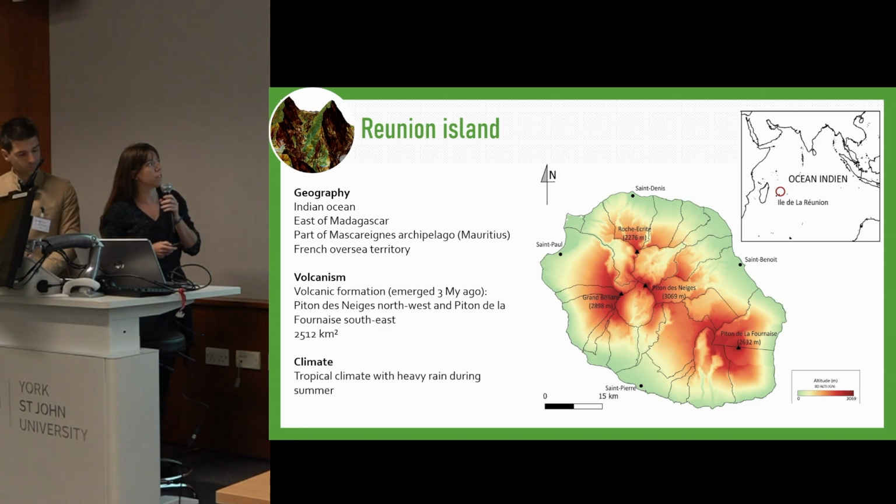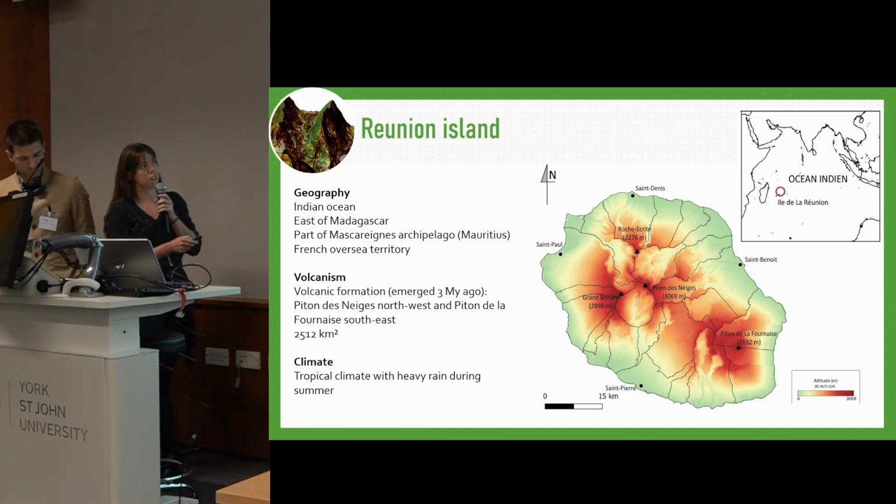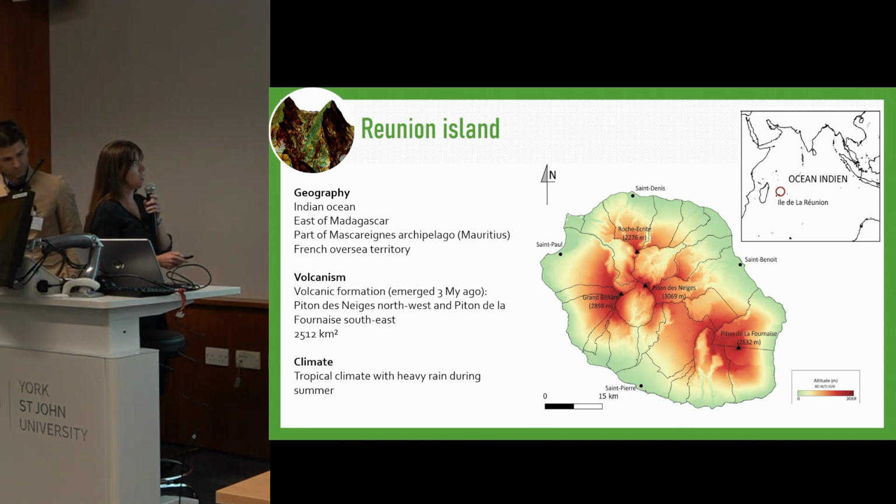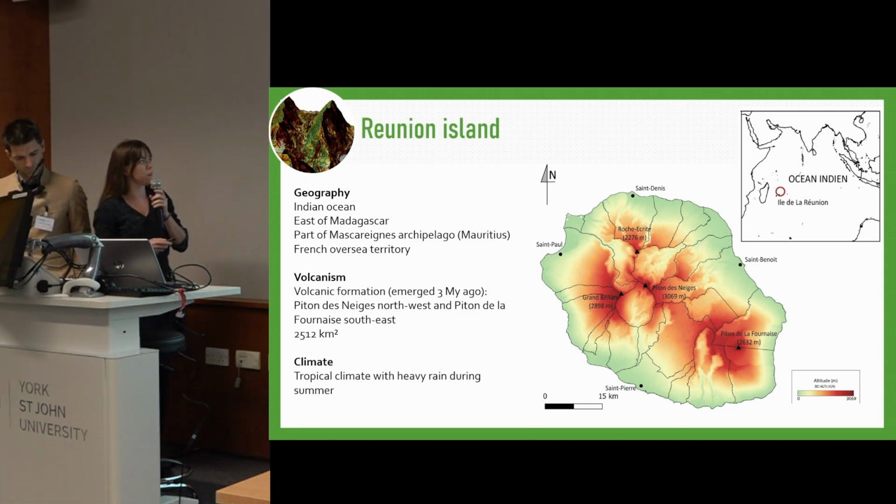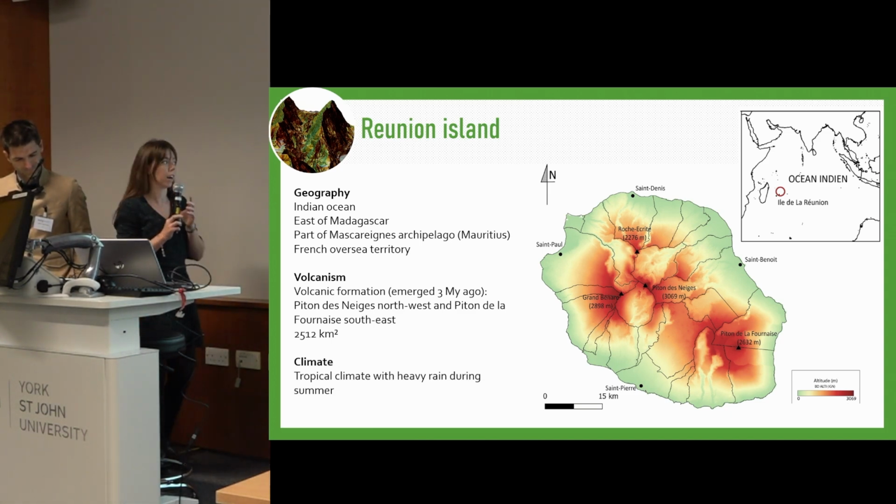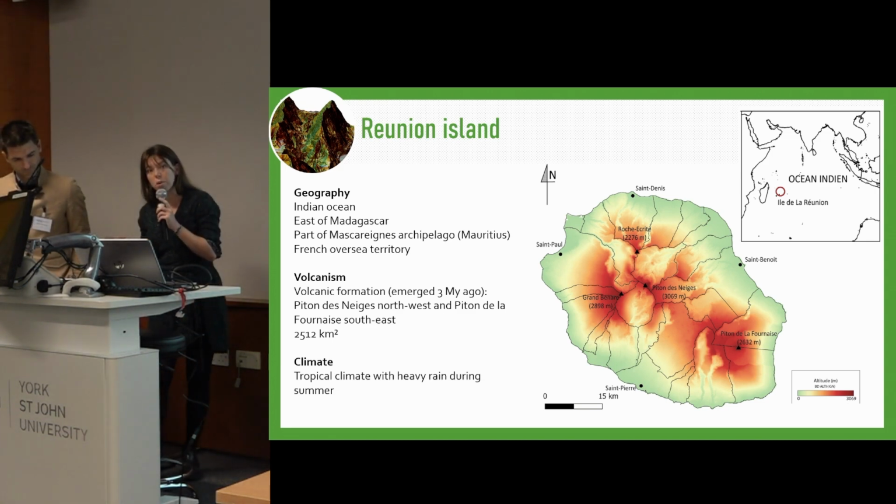The island is of volcanic formation and is only 3 million years old. There are two main volcanoes, the Piton des Neiges, the snow peak, and the Piton de la Fournaise, the furnace peak, which is still active today, with regular eruptions. It is a rather small island of 2,500 square kilometers, 80 times smaller than Great Britain. It is situated in the tropics, so we have a tropical climate with really heavy rains during the summers.